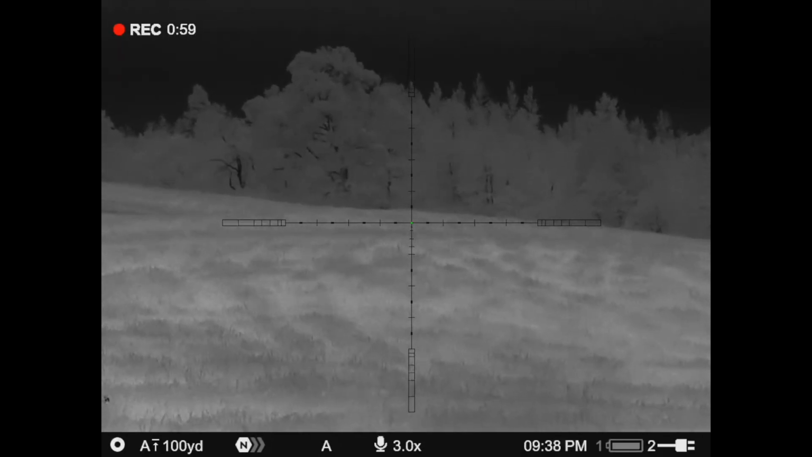Guys, we're looking at this field, and we just happened to look up. I looked up and through the scanner and seen this coyote. Well, that's not necessarily the way that I enjoy killing coyotes. I would much rather see those coyotes responding to that Fox Pro.